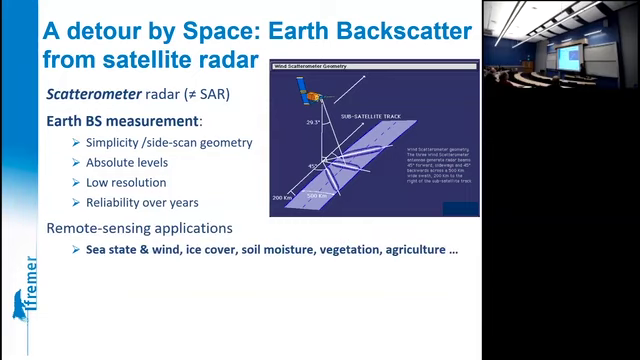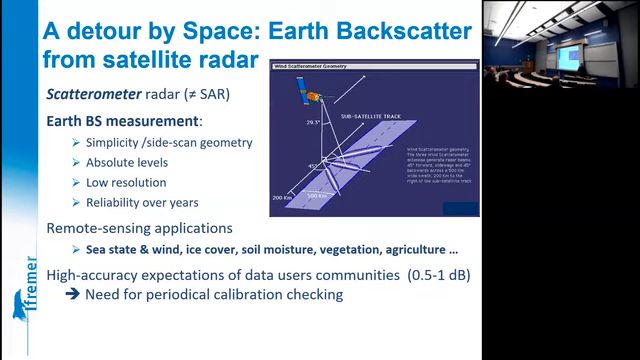So very simple systems with a lot of interesting applications with surveillance of the sea surface without or with ice, the soil moisture, the vegetation, agriculture, a lot of things. And the community of users are quite demanding for all these applications.